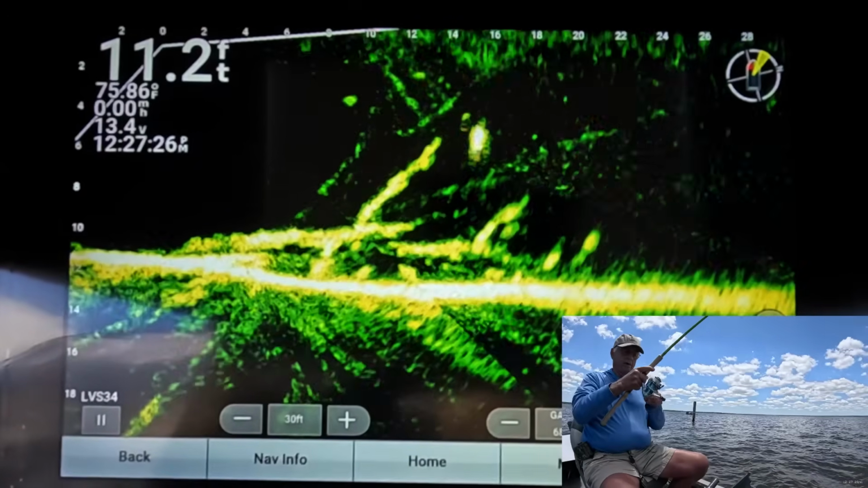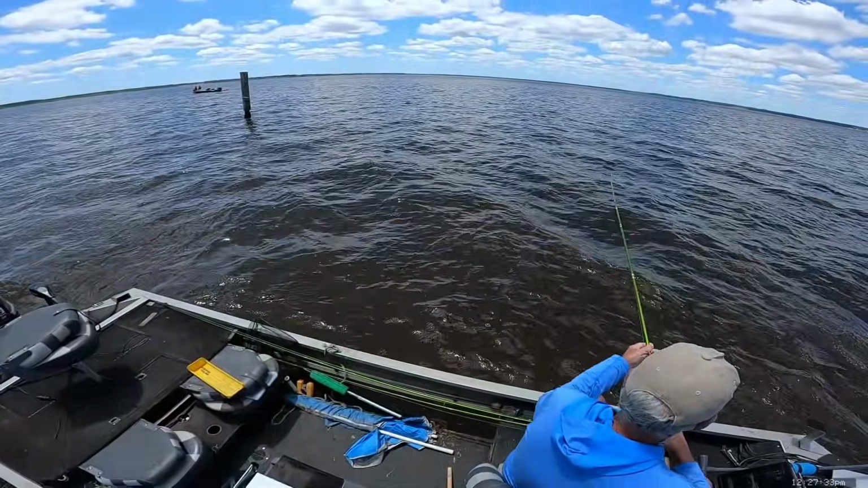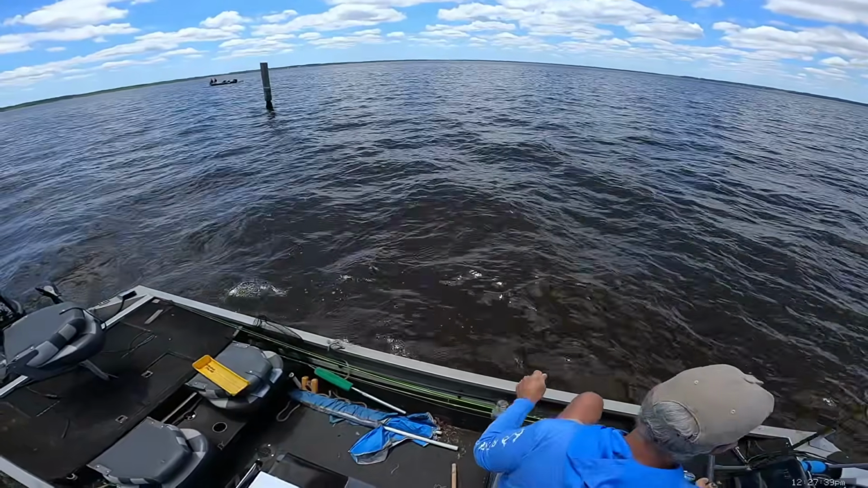Got him. That's a pretty good fish right there. Yeah, that's gonna be a nice one right there. That one's gonna be a nice one right here. Yeah, that's a good fish right there.